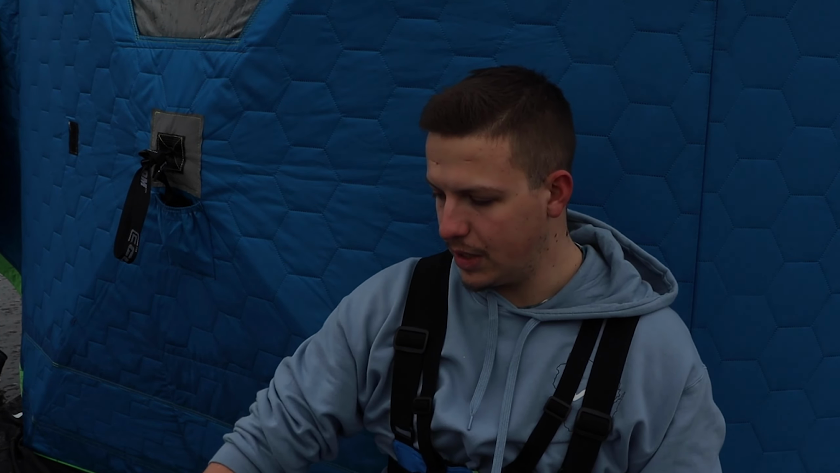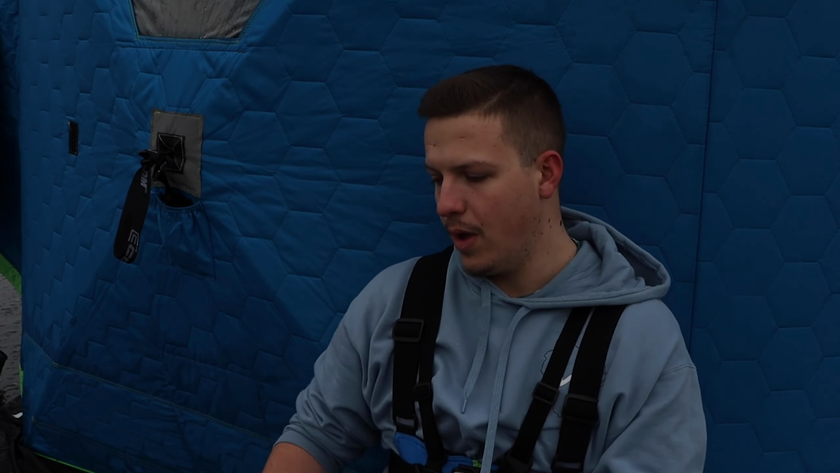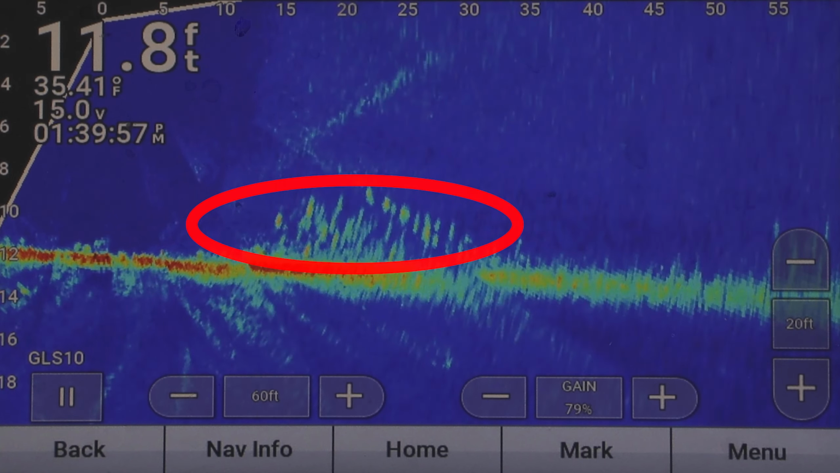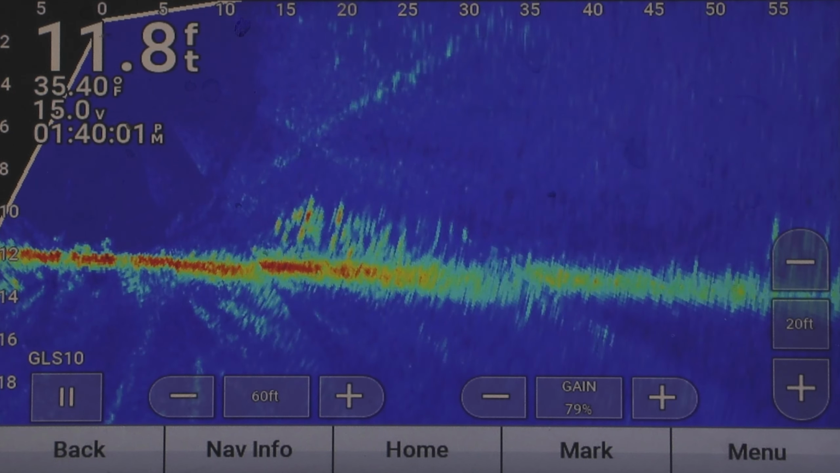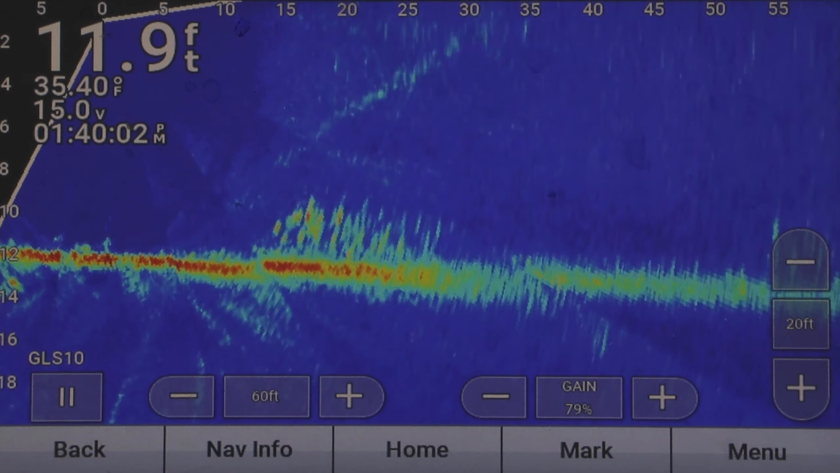So I'm going to show you now how to transfer over from forward mode back to down mode and go drill on those fish. All right, so you can see there's fish right there, 25 feet, 20 feet. You can scan around. Like I said, for this purpose, I'm only going out about 50 feet, which, if you're popping a bunch of holes, is plenty to work around. But it looks like the majority of your fish are about 25 to 30 feet behind me.